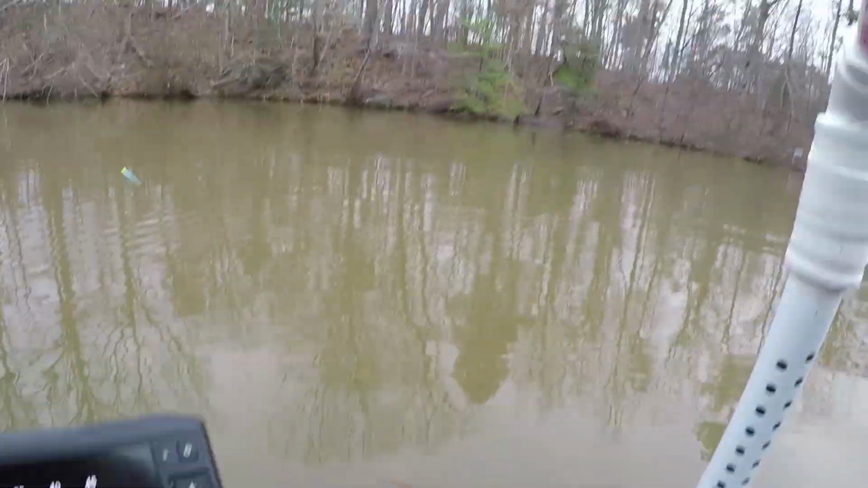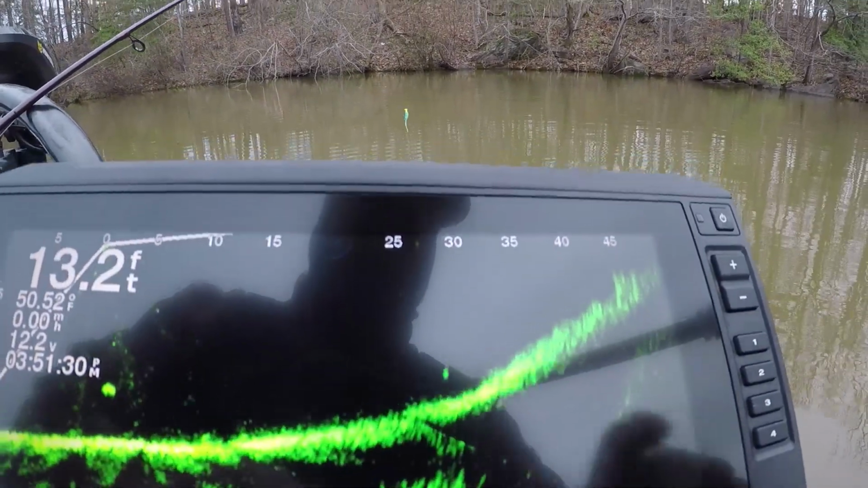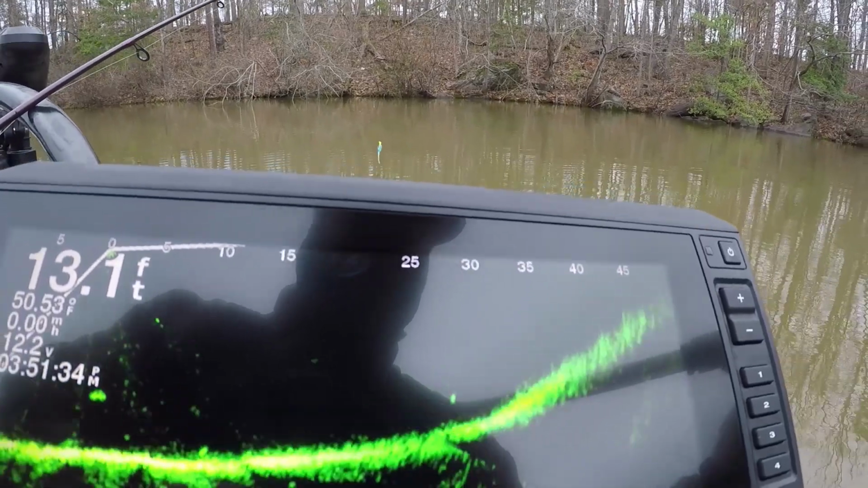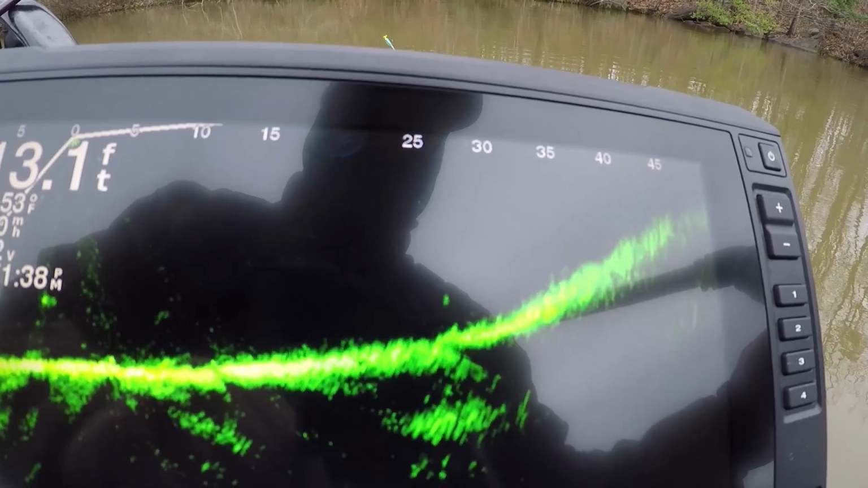Now, see this bank has got rocks on over here. Now watch this bank as I come around. If a bass is laying down on that bottom, it's hard to see. Now see this fish right here? That's the kind of stuff I'm throwing at. See him right there? Can y'all see that?